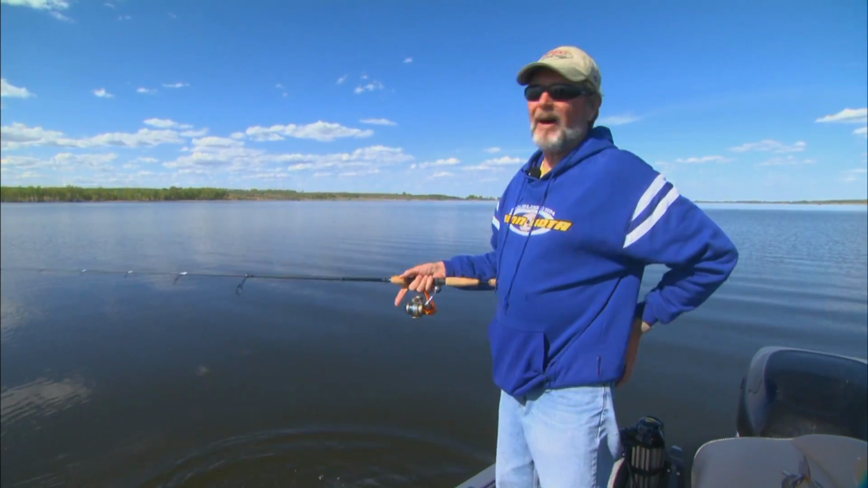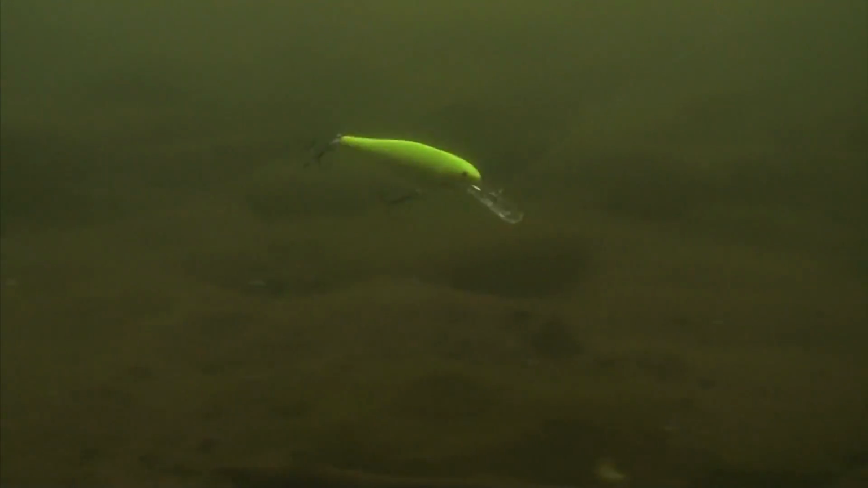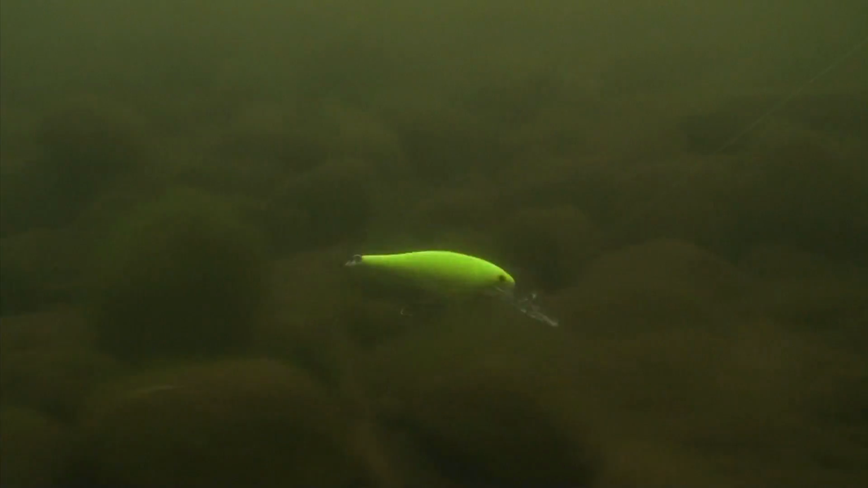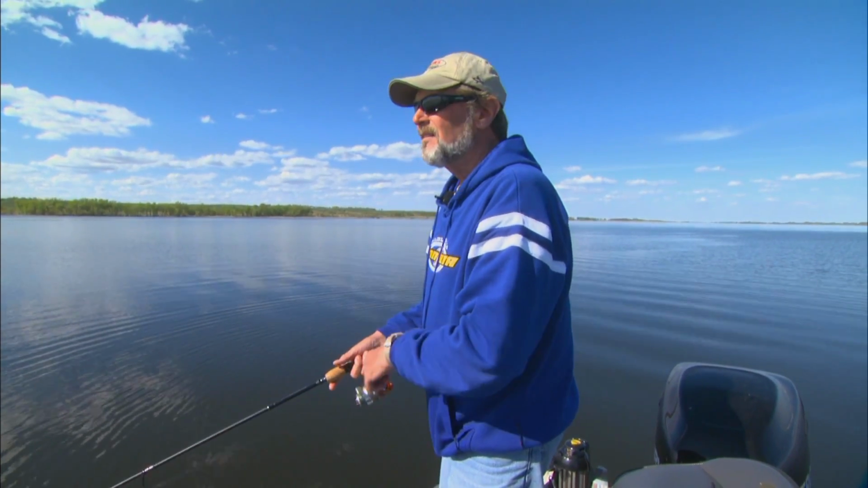That's just fun. And the thing about this bait, when we're searching like this and we've got these fish up in shallow water, we can really cover a lot of water fast. I'll occasionally grab that jig, but there's no question that the shad wrap has been the bait of choice.